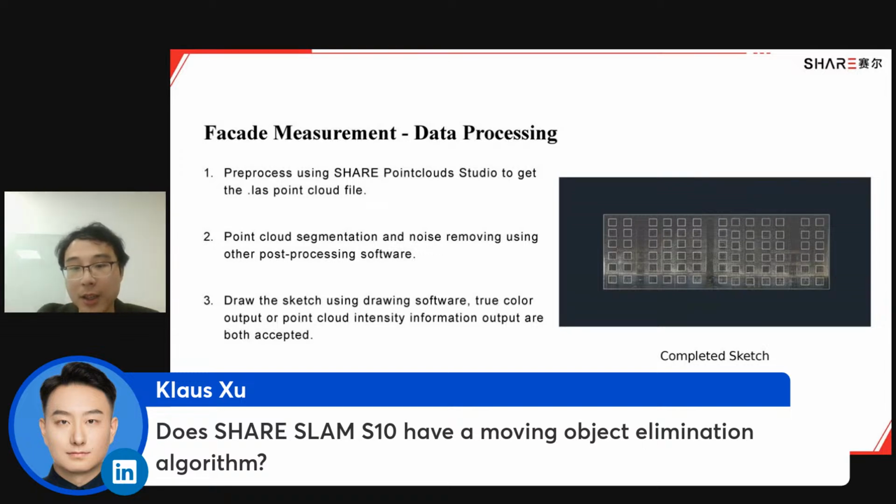When there is something moving in the field of view, our algorithm will remove all those moving objects, like a moving car or other people who might show up in the scan.